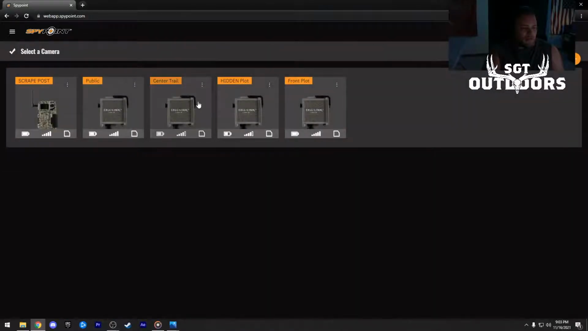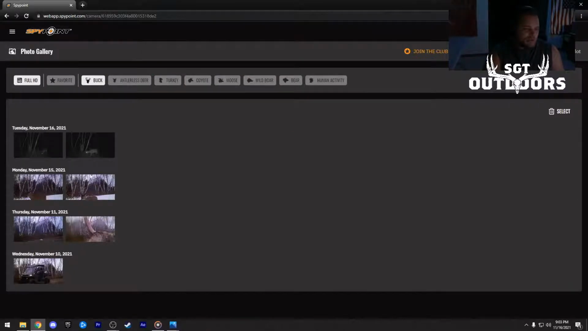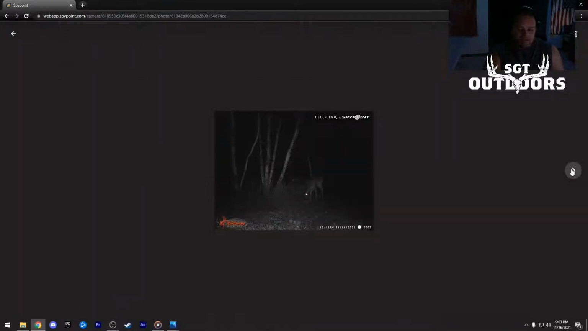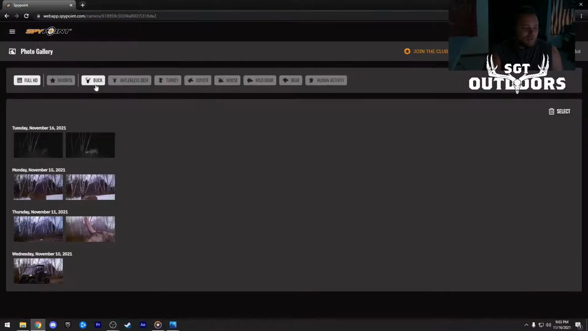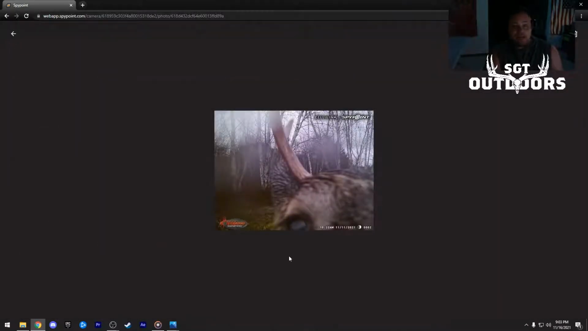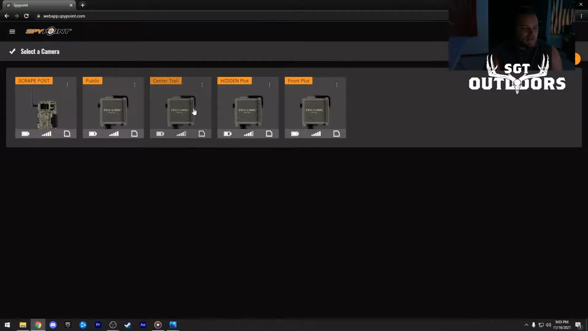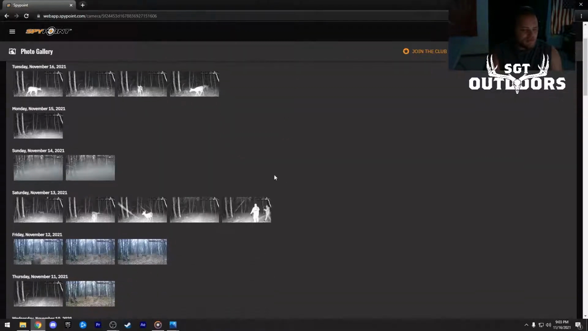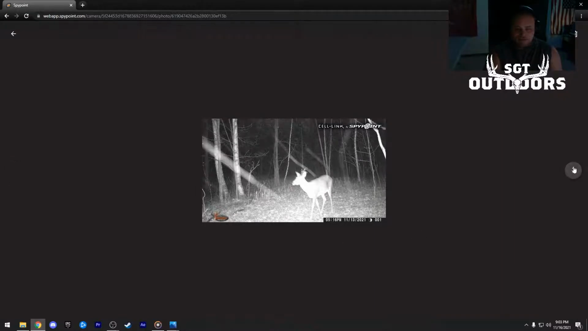Select the camera here. Front plot, we just put this one out. This one's been kind of slow, and that's surprising because there's a lot of action on this front plot. I don't think this camera's picking it up very well. A lot of daylight movement. We got this guy. We got the demon looking at the camera. This is one of those cameras that's just on a fence post. Let's see. Here's me and Marilyn leaving. Here's a deer.